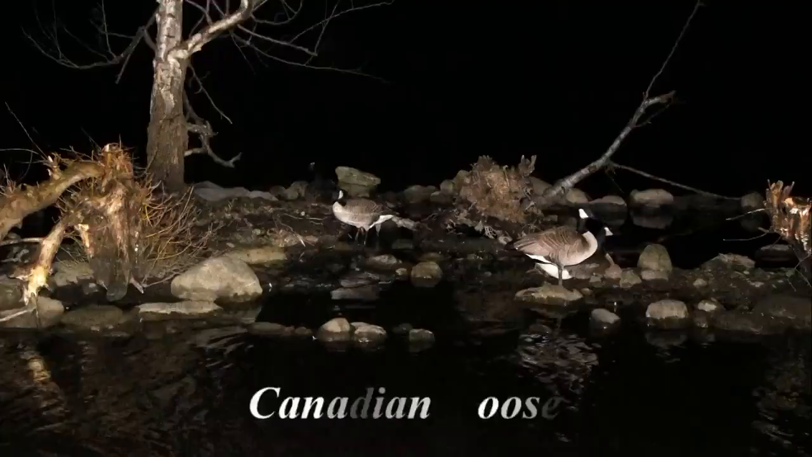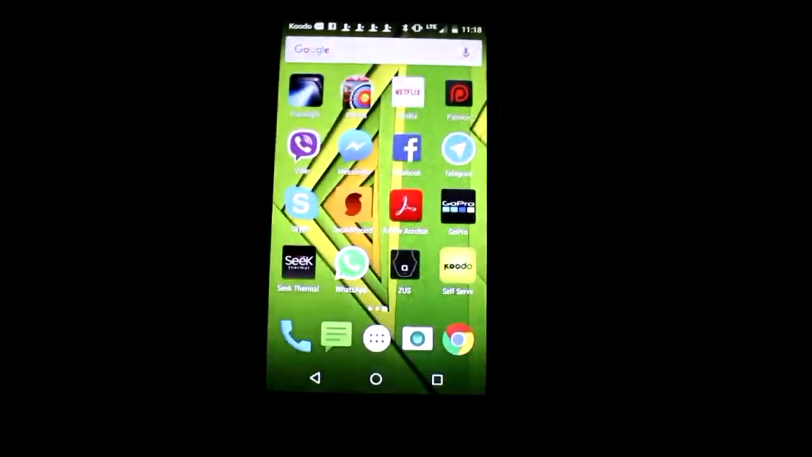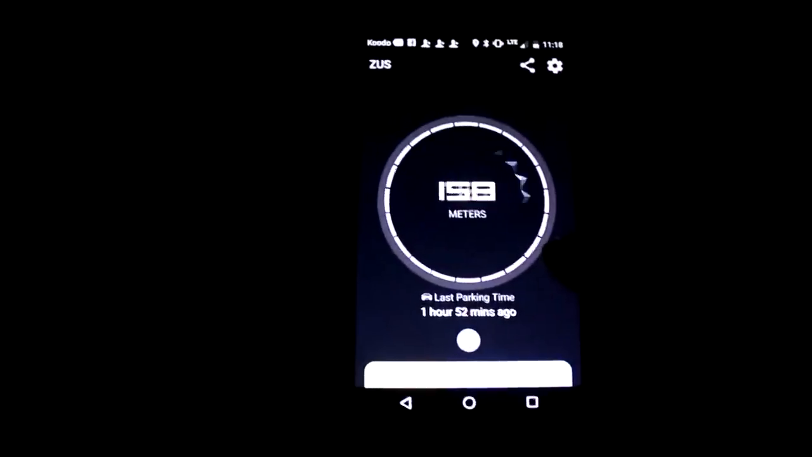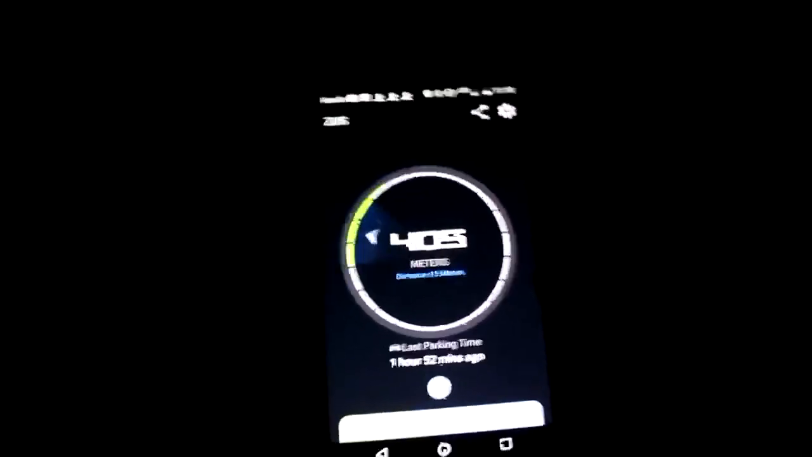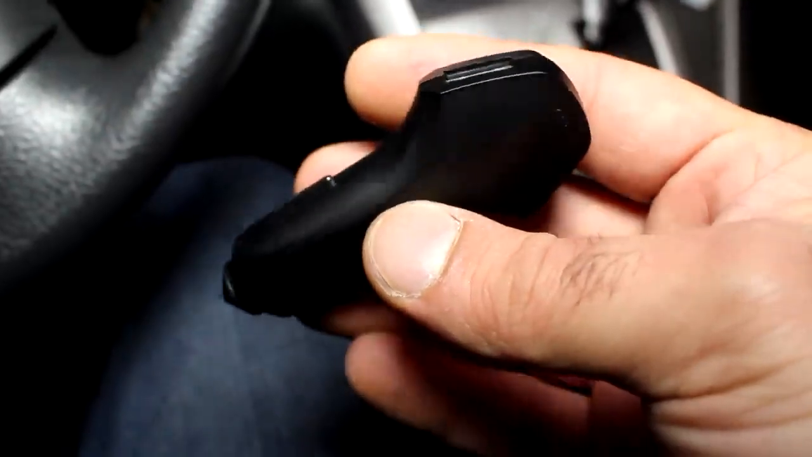Oh look. Screw the animals. It's 11 o'clock in the middle of Stanley Park and I don't know where I parked my car. The good thing is that somebody gave me this gift called Zeus that you plug into your car, and with this app it tells you where exactly you parked your car. So I just have to walk that way. Let's go. Thanks Zeus. It would be very hard to find my car in the middle of the night in Stanley Park.